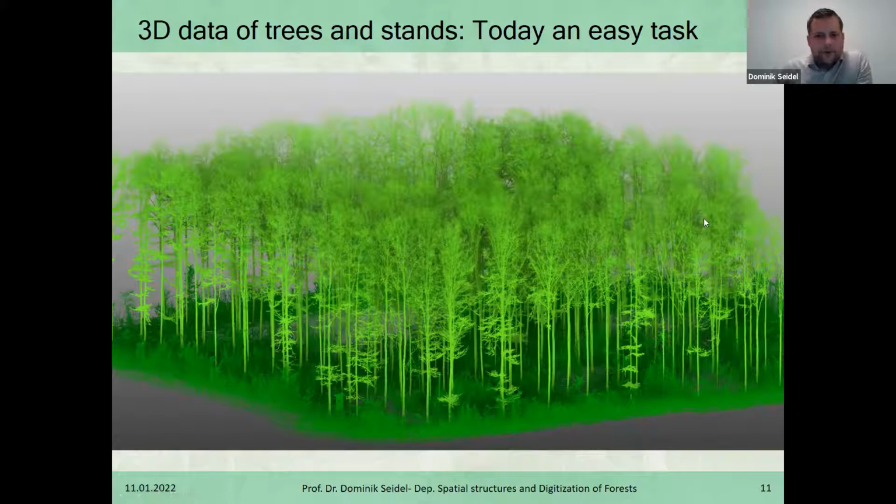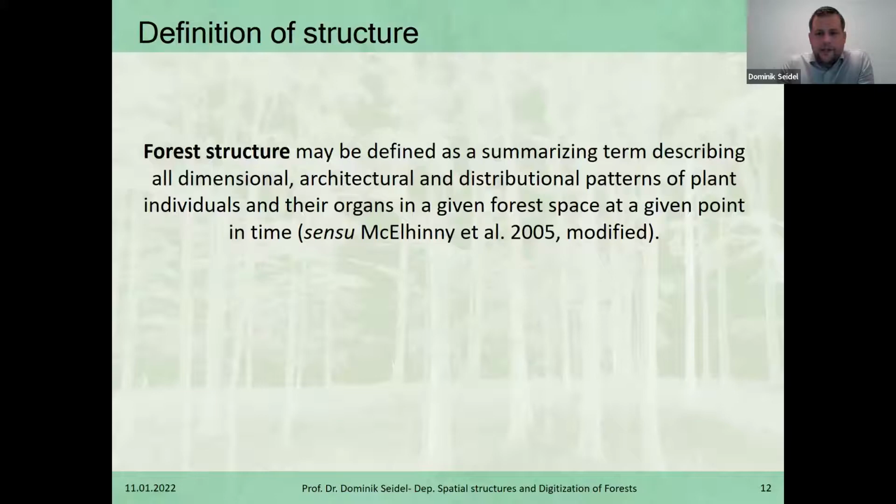Actually, we have 35-meter tall trees. And as I said, this is roughly 1 hectare in area, and it's just 20 minutes. So we have access to this data now. And we looked into the definitions, actually. What are the definitions of structure?